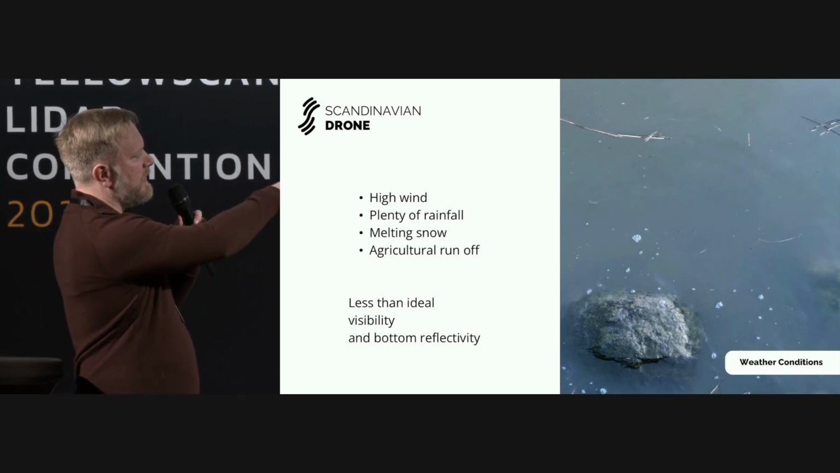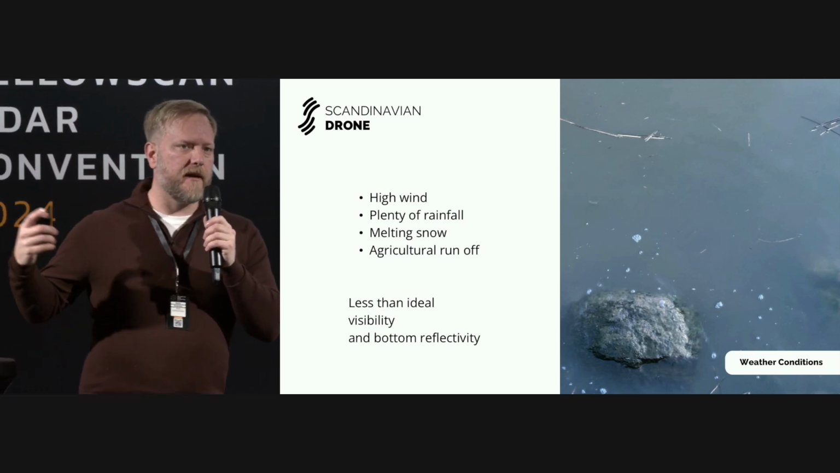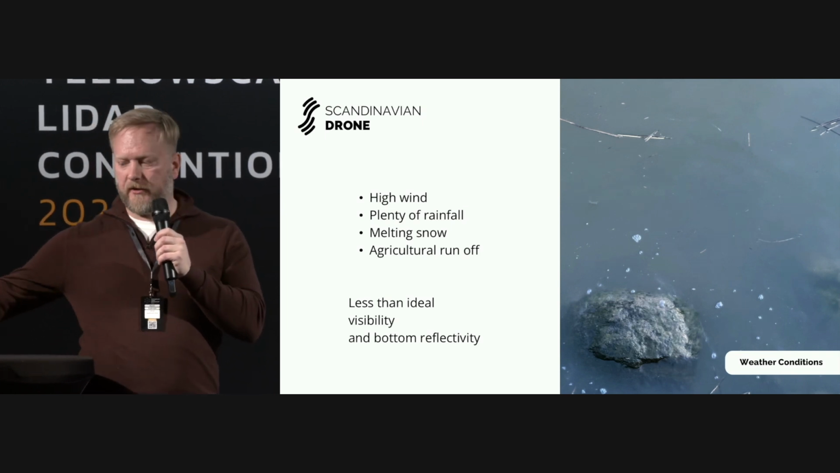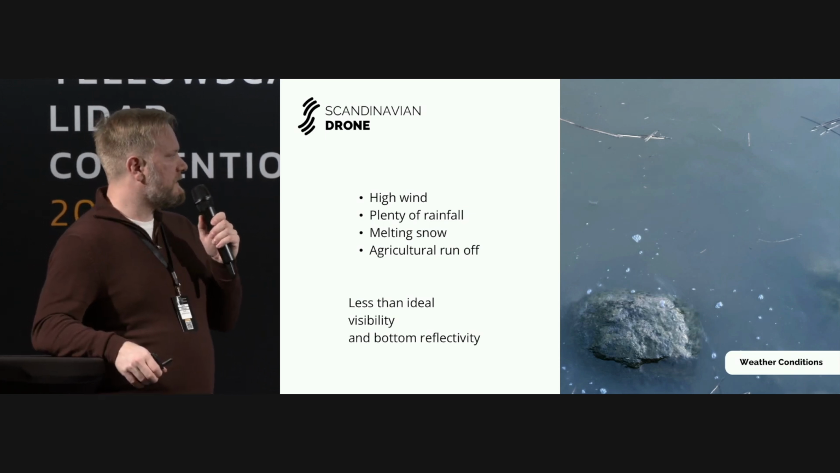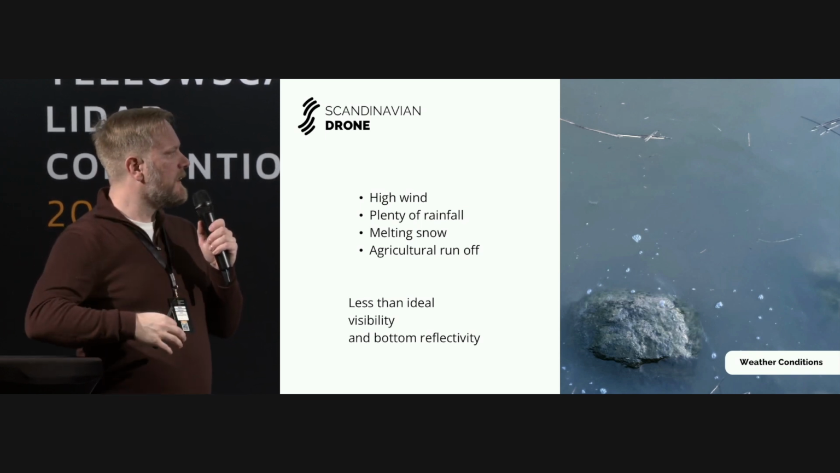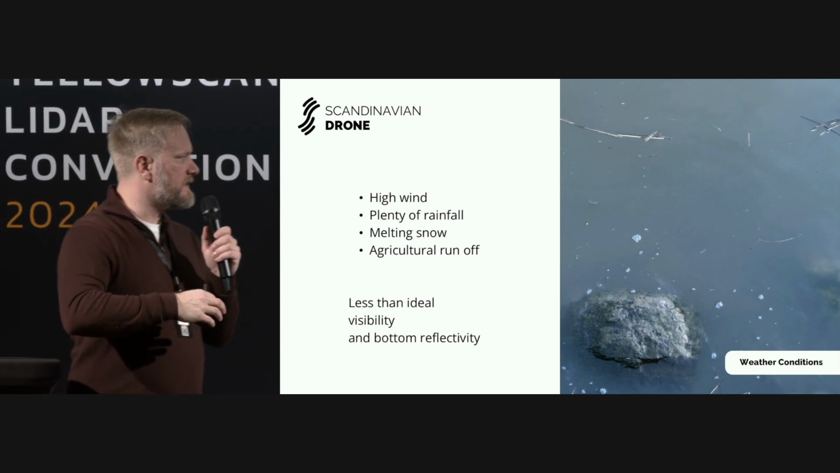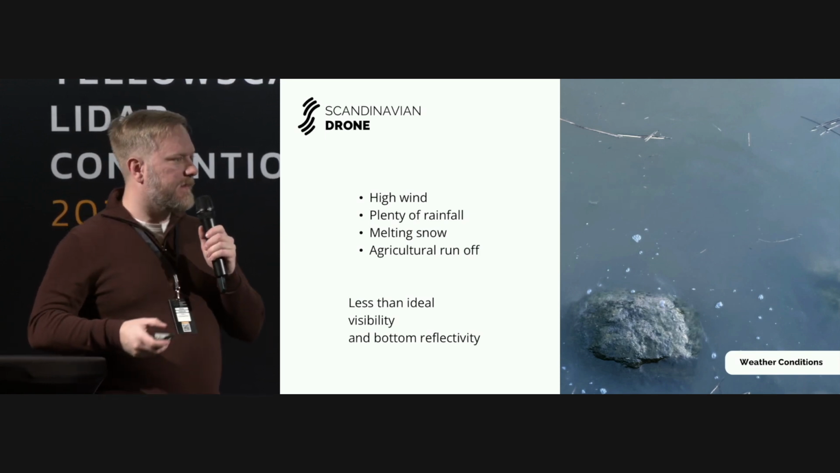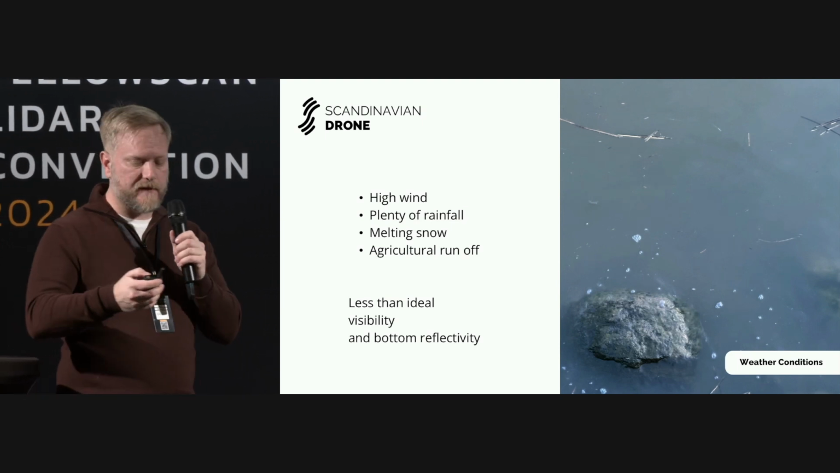So this is basically what it looked like where Roberto was checking. There was a lot of wind, there was a lot of rainfall, and the snow had been melting, and that in turn pulled quite a lot of sediments and things like that out from all of the agricultural land. So in this river mouth, I'm going to show you in one of the screenshots later, you can see how brown the water was compared to the outside of this. So that specific area where the river enters the sea is really not the ideal conditions.